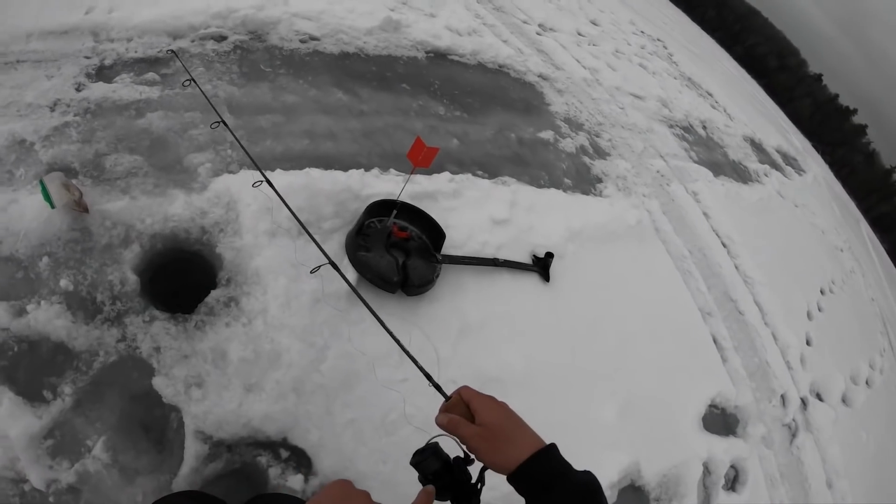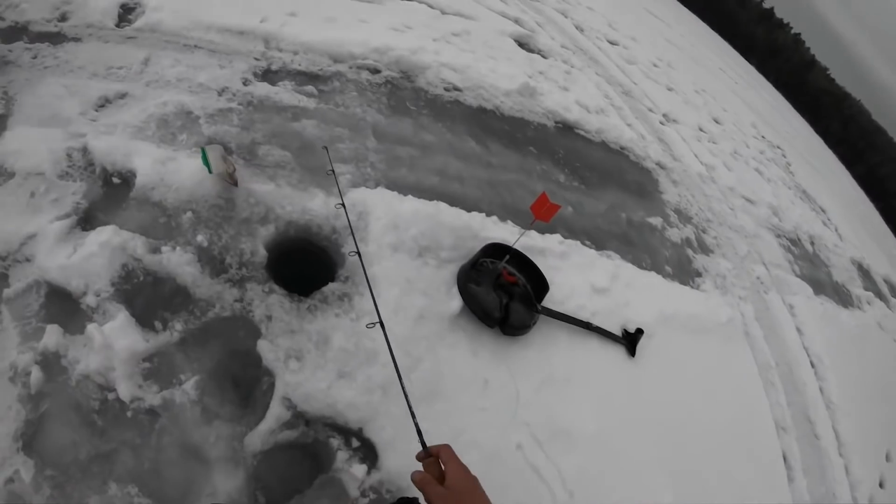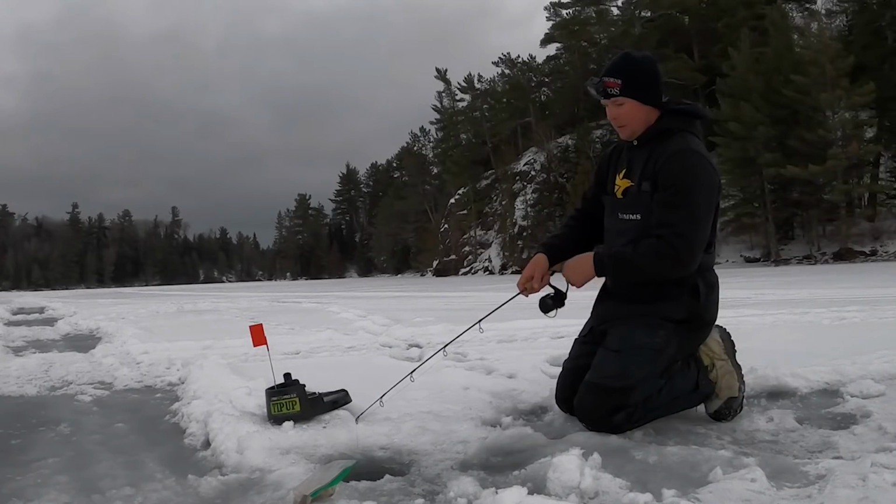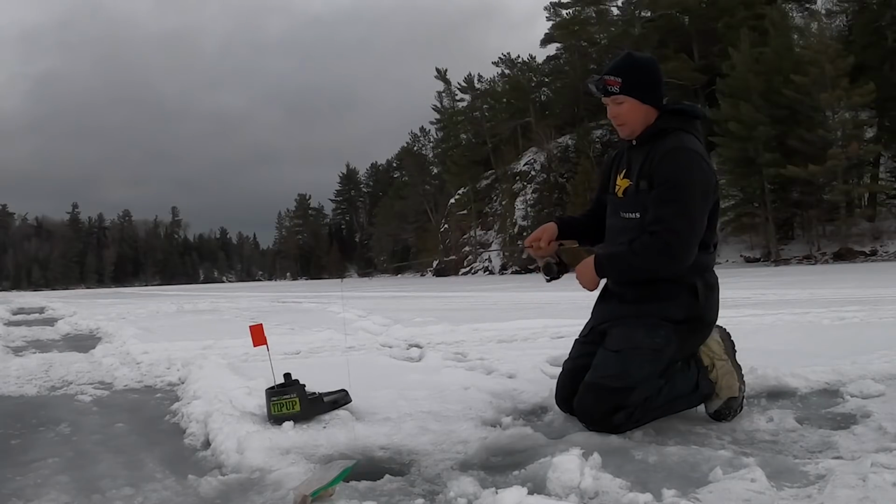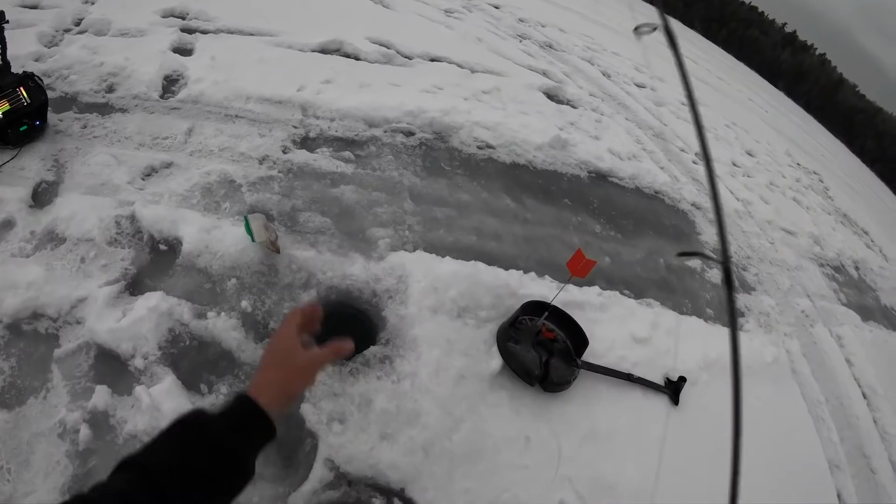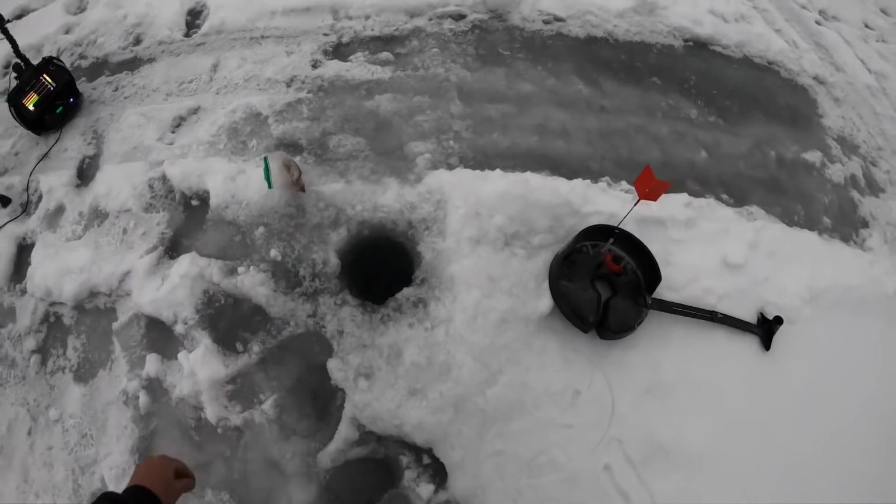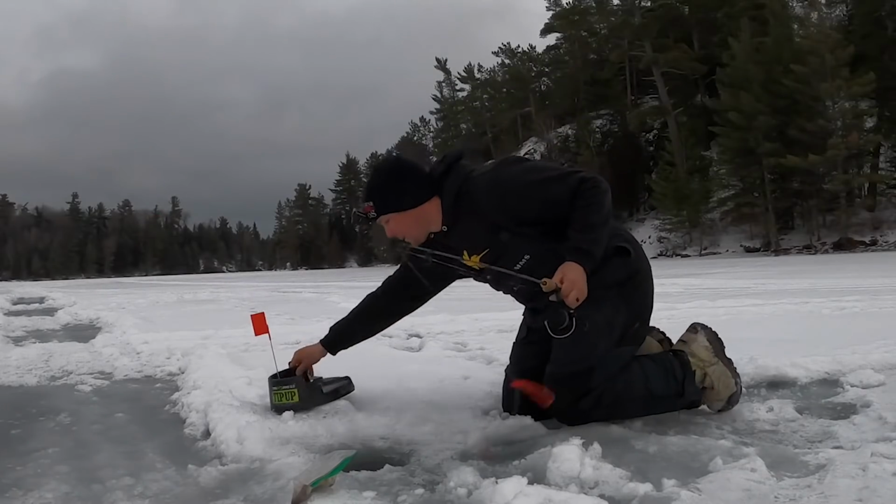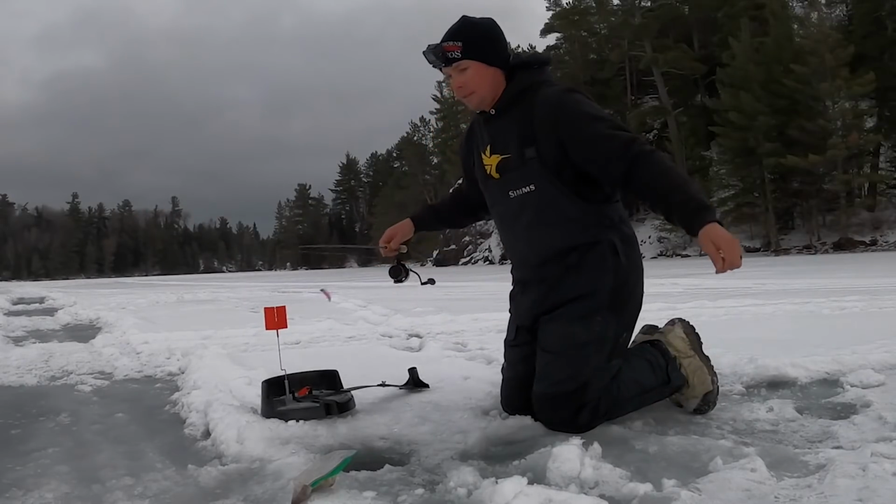There, he's taking a little bit of line. You can see this now. All right, I'm gonna close the bail, give him a big hook set. Oh, he dropped it. Stole my Cisco. Not very nice of them. All right, I'm gonna get this thing set back up and get to jigging because there's obviously some fish around.